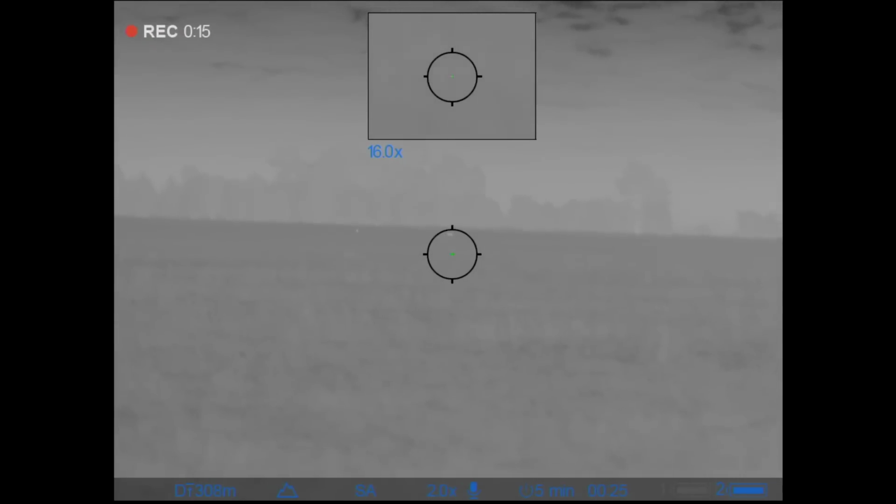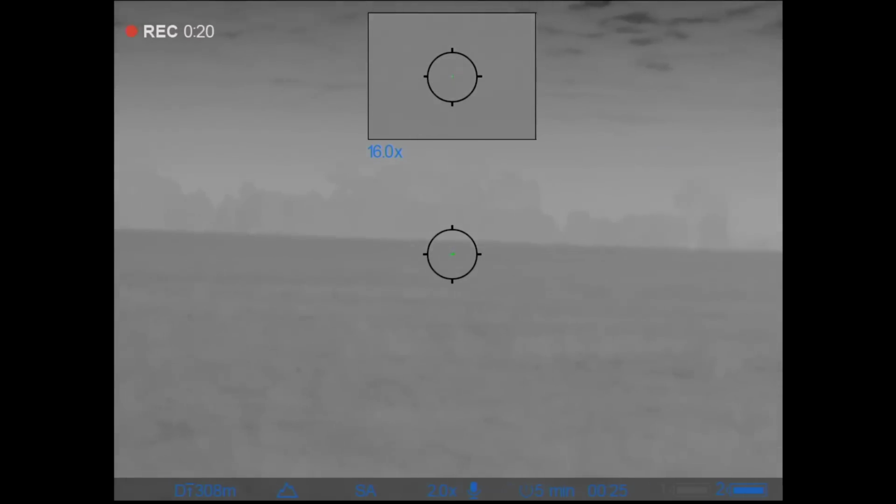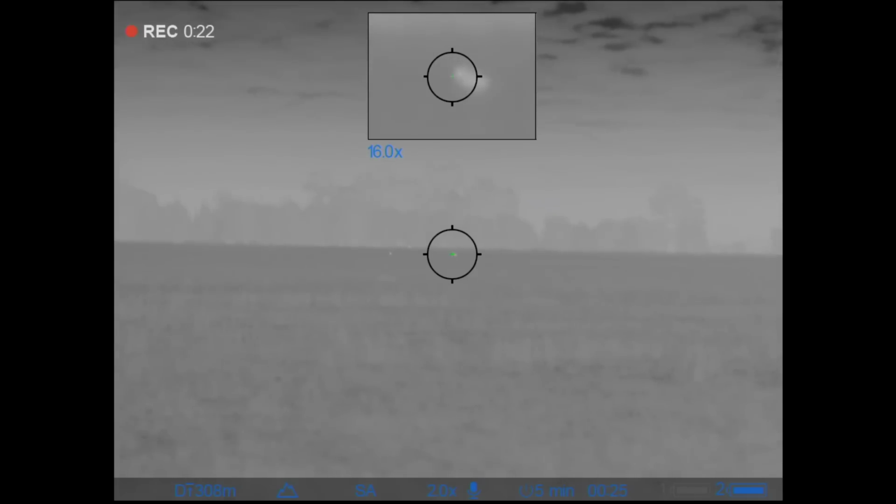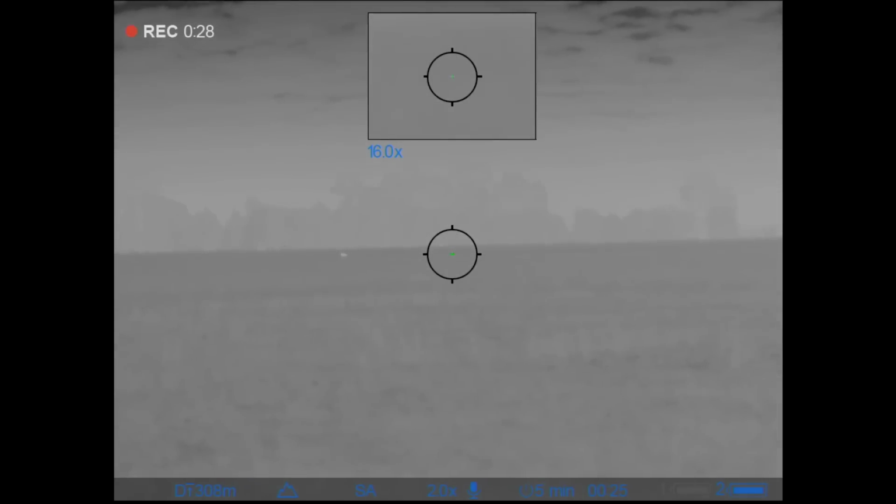That's getting out there, eh? Oh yeah, that's a hare. That's not 150. 200 now. Got one.